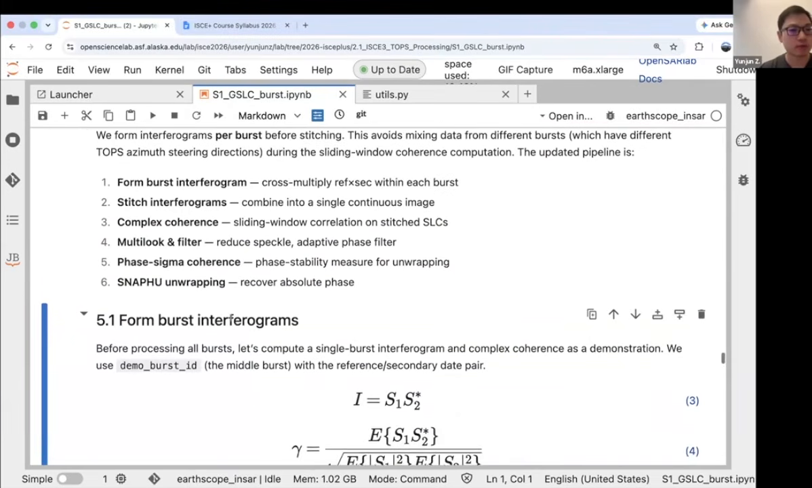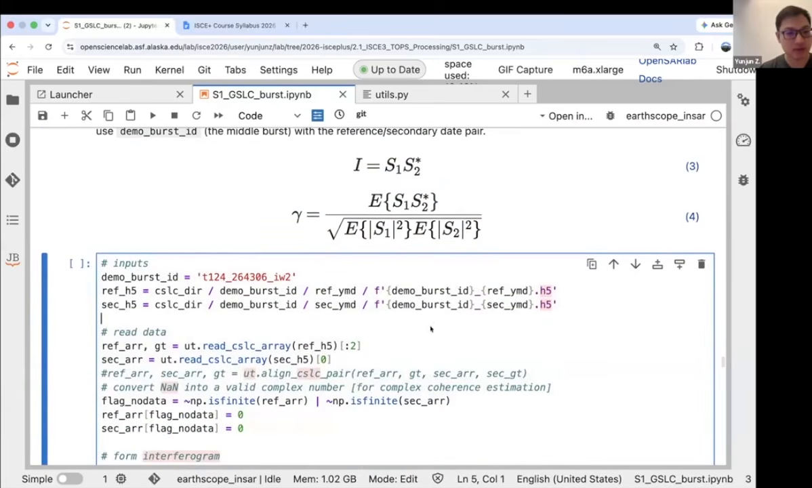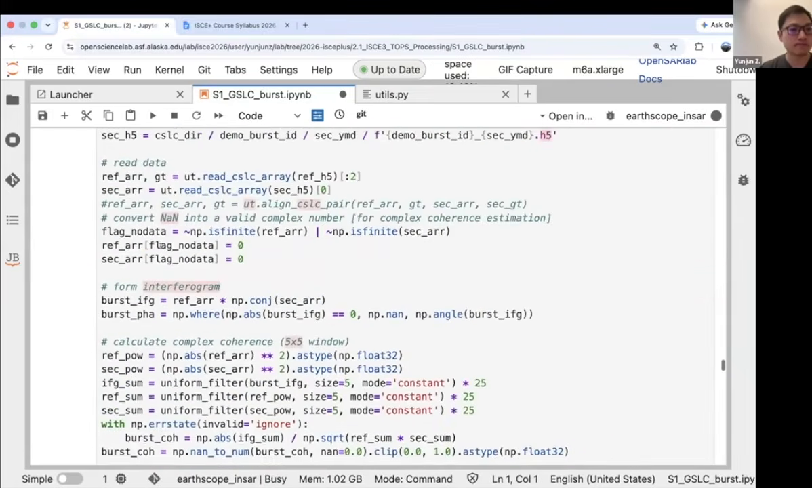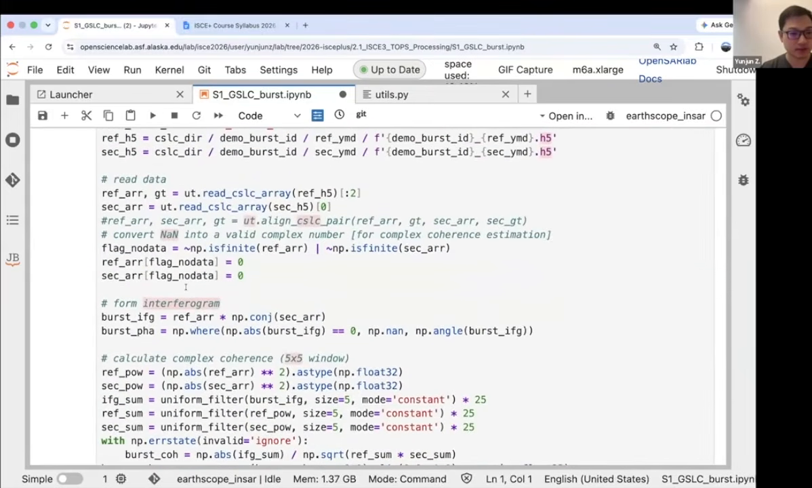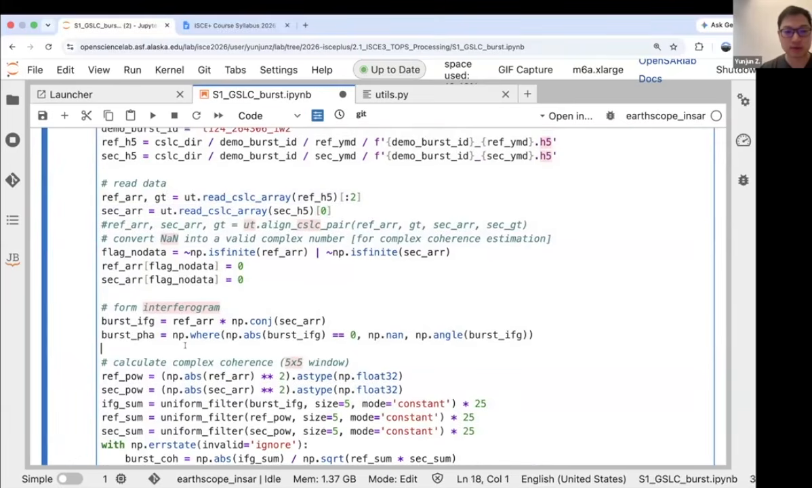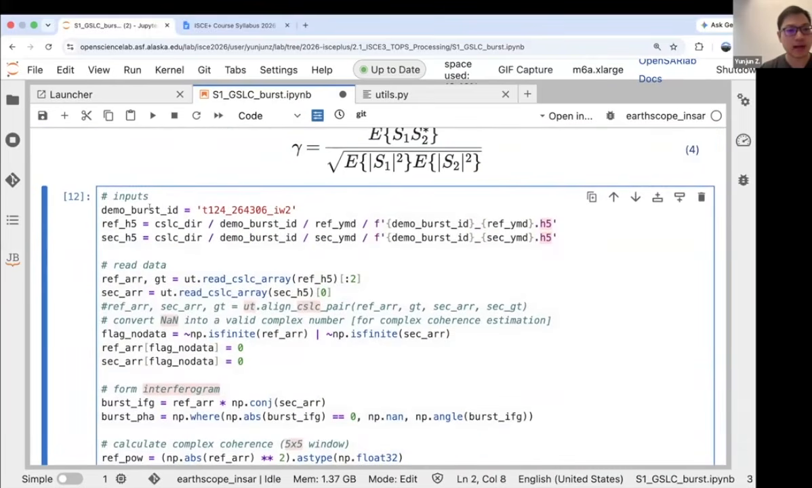We will first form the burst interferograms, and we can generate two products from that. One is the interferogram itself, the other is the spatial coherence, using the equations here, which many of us should already have learned. Let's just run the cells below. This is doing exactly that. Except for this part, where we're using some functions to read the H5 files, all the rest is basic Python, and we're just using one burst ID, one burst, for demonstration.